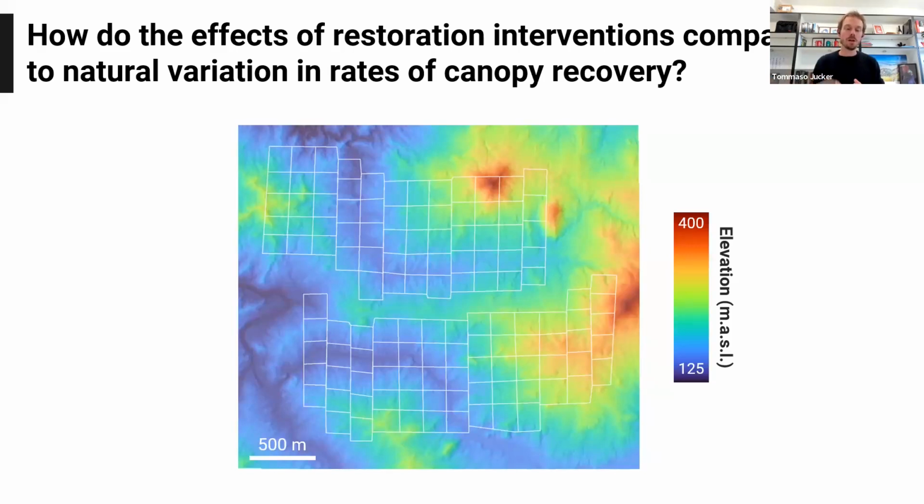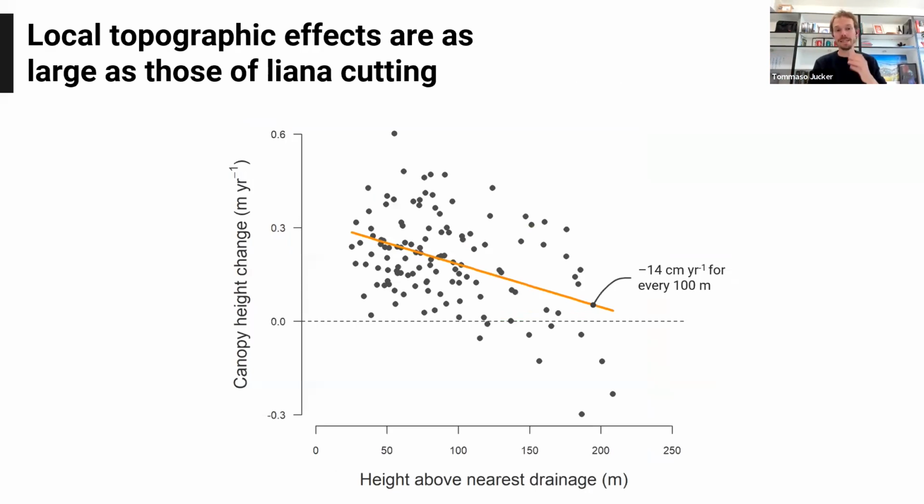And so one of the things we were interested in is to understand, okay, once we know what the effects of the treatment is, do we still detect an effect of the environmental gradients that are present in the underlying canopy? And the take-home message really is that we do, and we do see that really quite strongly.